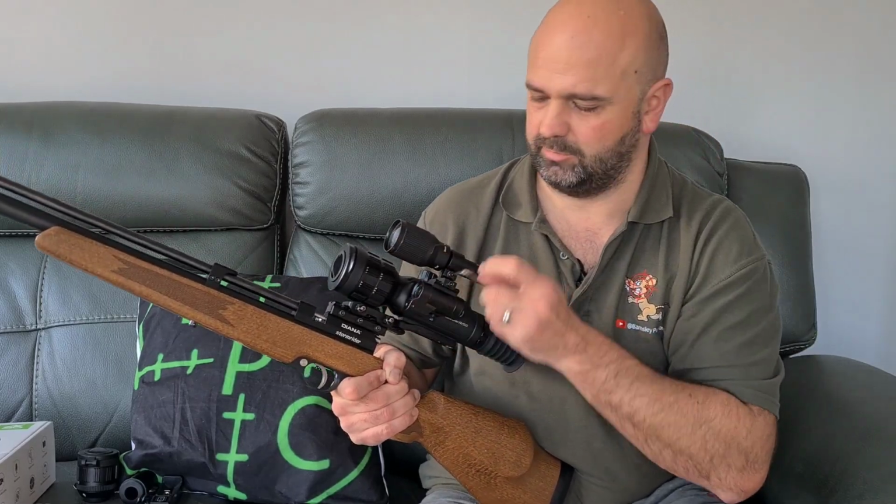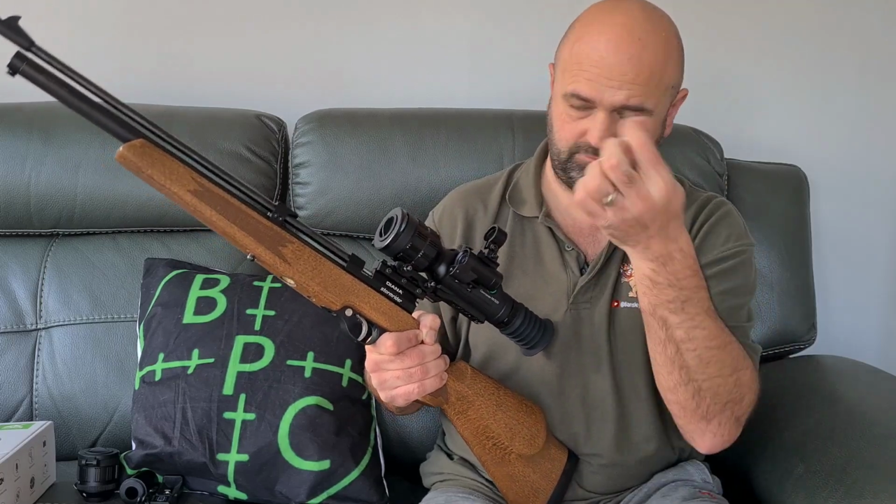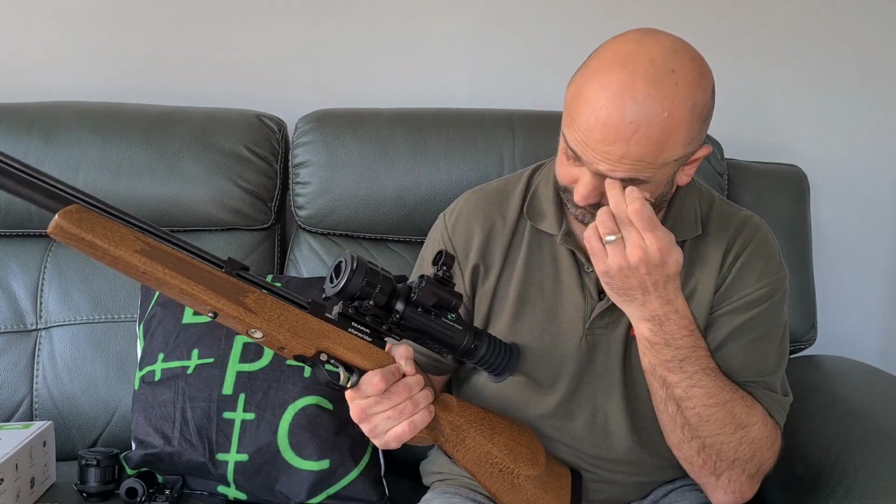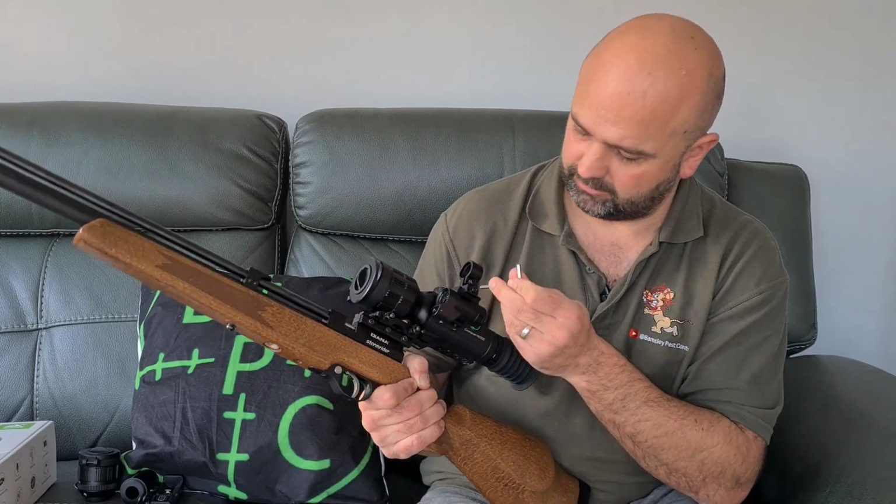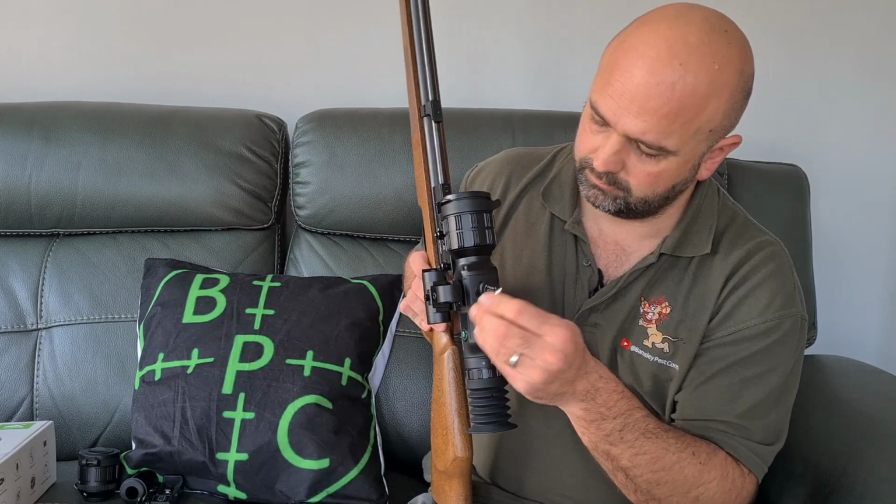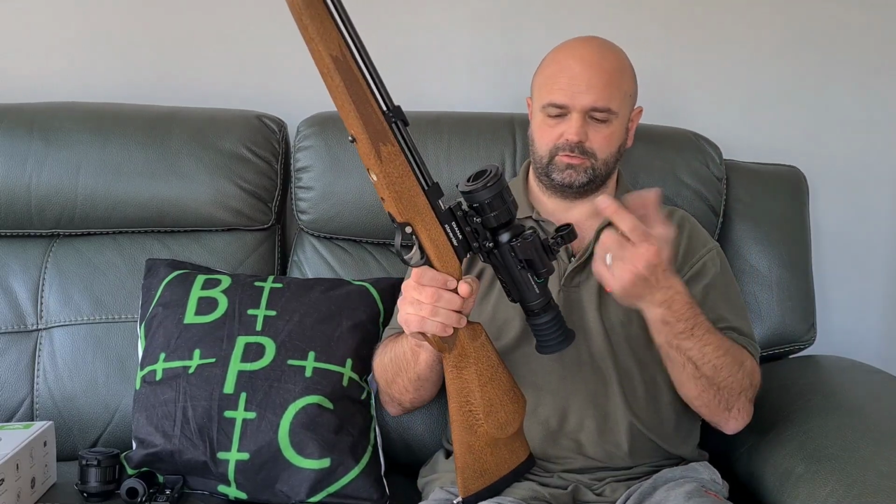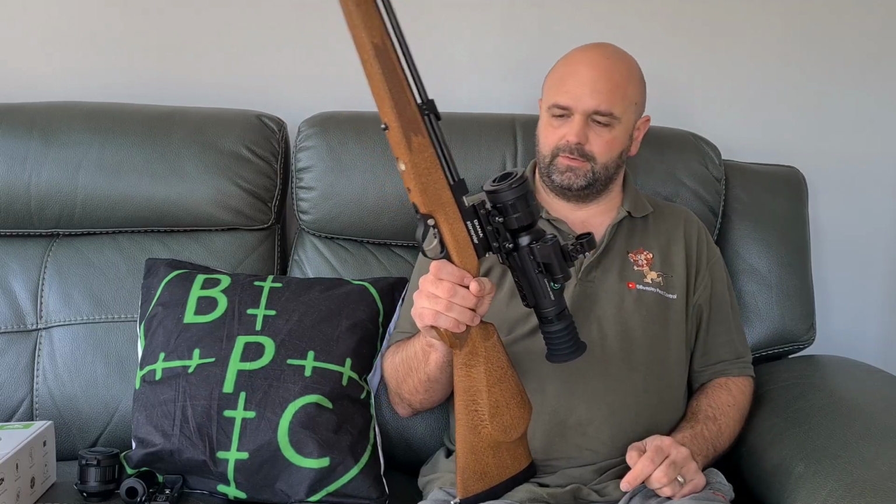I don't know why they just don't make quick release mounts, instead of carrying an Allen key about. The same when you come to take the rangefinder off, just unscrew it. But it fits in my box as it is, so I'm happy with it.